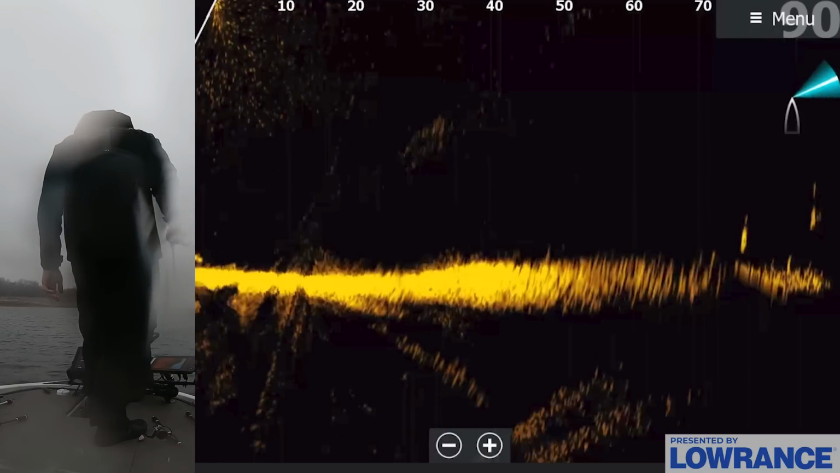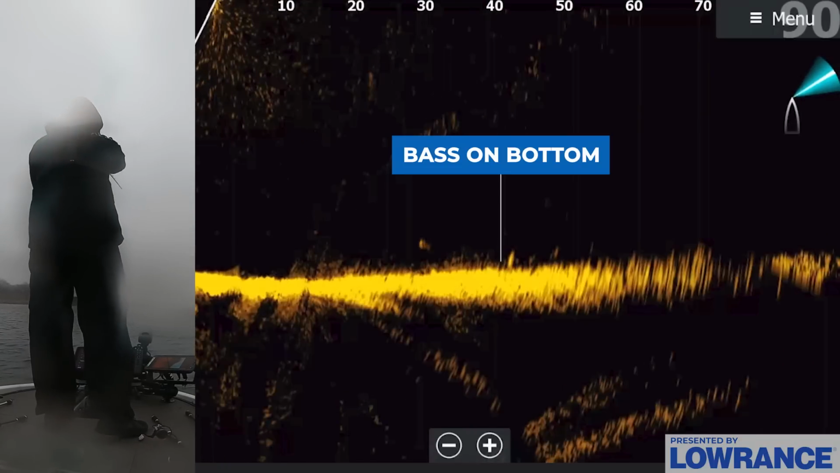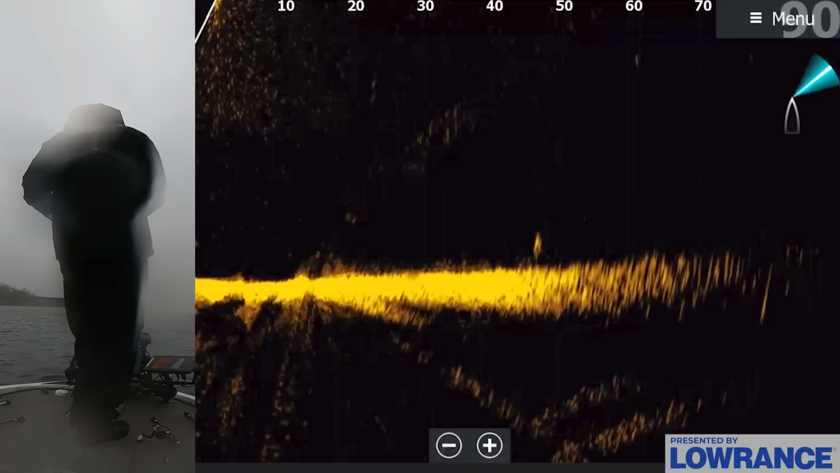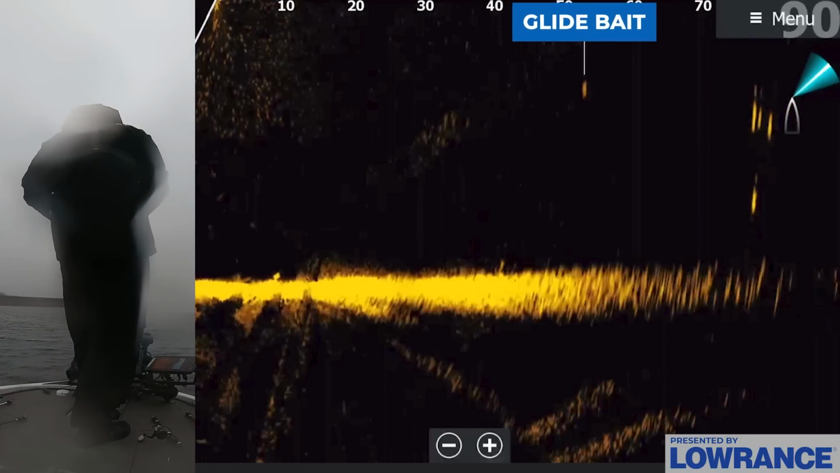Okay guys, so I found some fish here set up on the secondary point. You can see they're all over this point here on the bottom. And what I'm trying to do is fire this glide bait out there and get as many of them to get attracted to the glide bait as possible on one cast, and then get them to compete over it. I was trying to do the same thing with a jig head minnow, and they were getting aggressive about the bait, but they wouldn't actually commit, which is really weird.